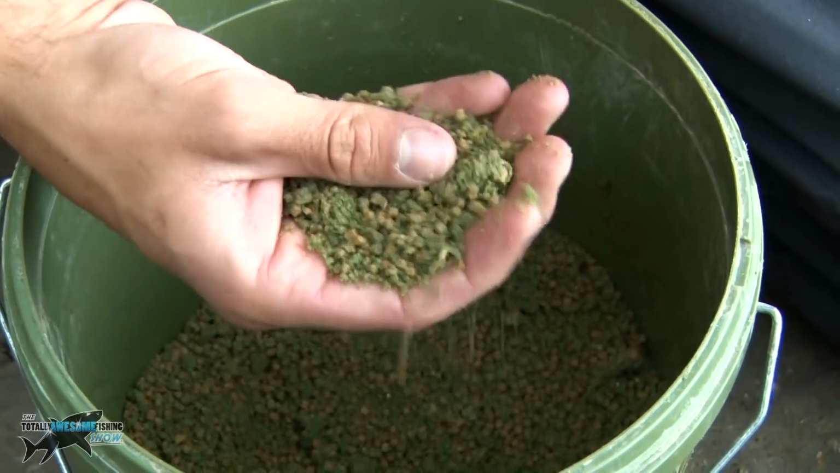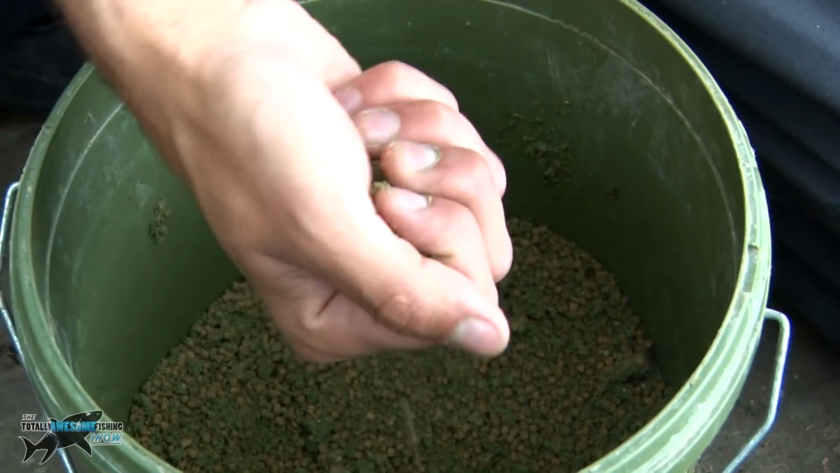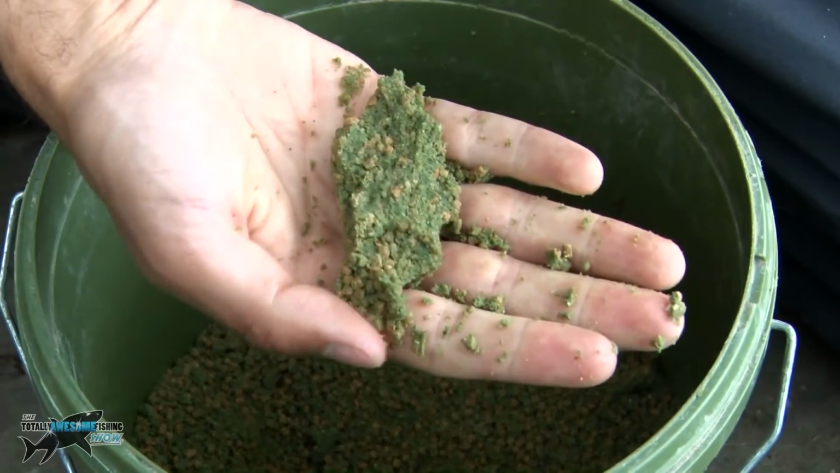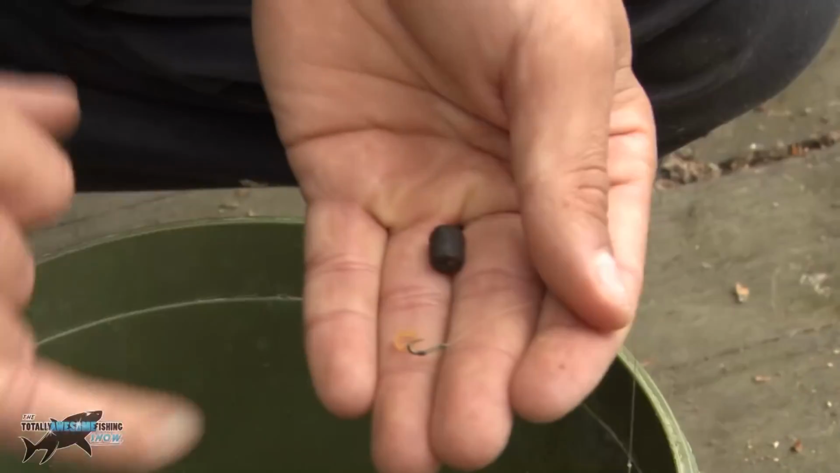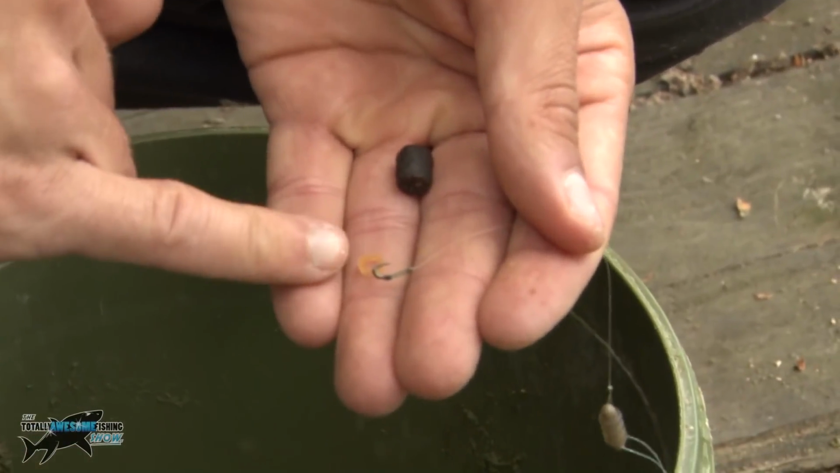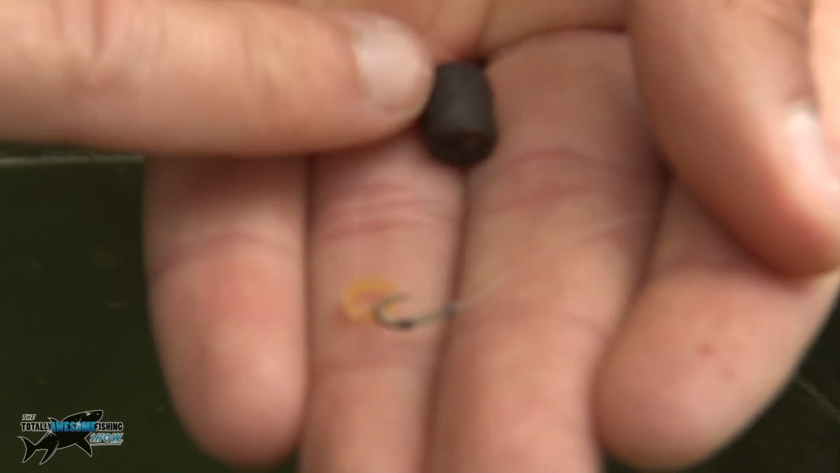I've added a small amount of water to that, just enough so that when I crush it like that, it bonds together, and that's what's going to pinch around the feeder. If you can see there, that's my rubber band. That's the pellet hook bait I'm going to be using.